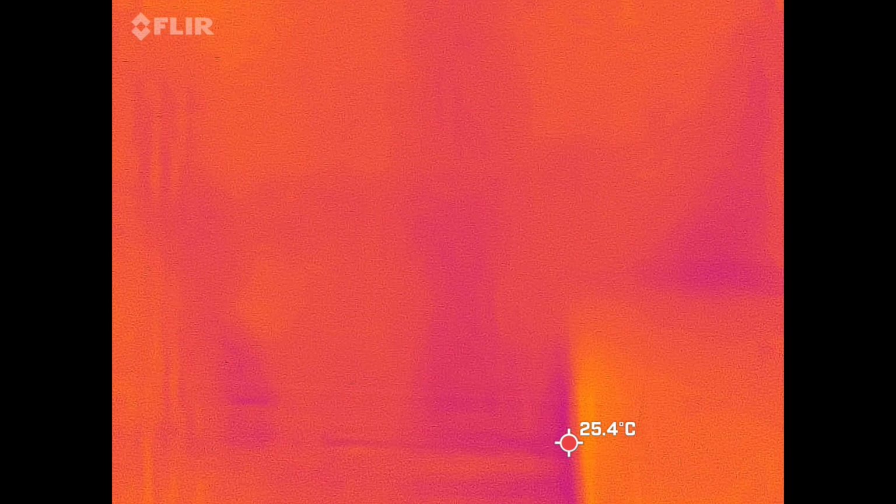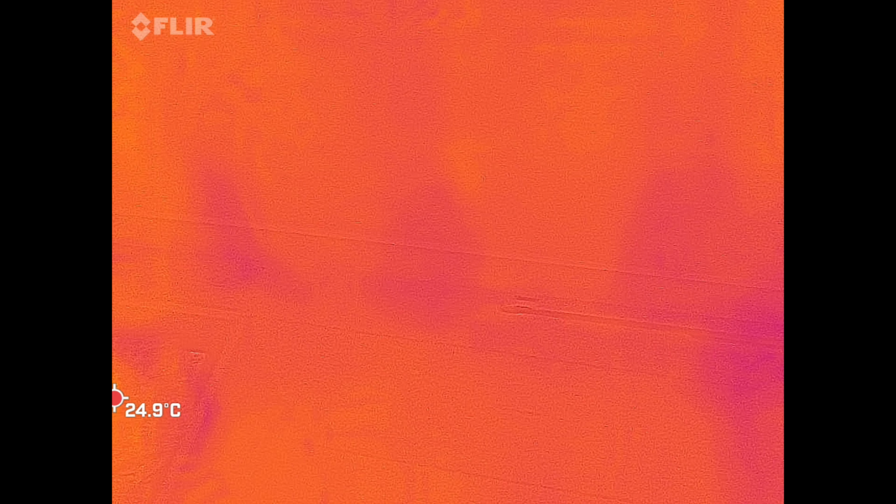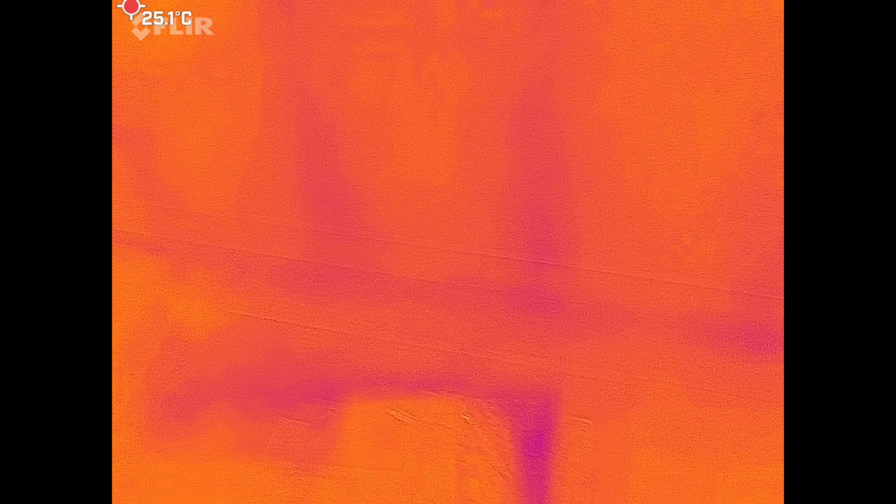Or maybe it's coming from the back there. What you see is a drop at that bottom metal. No, that's something inside here, it cannot penetrate. This area cannot penetrate. What about on top of this? If I move a little bit, I can look inside here.